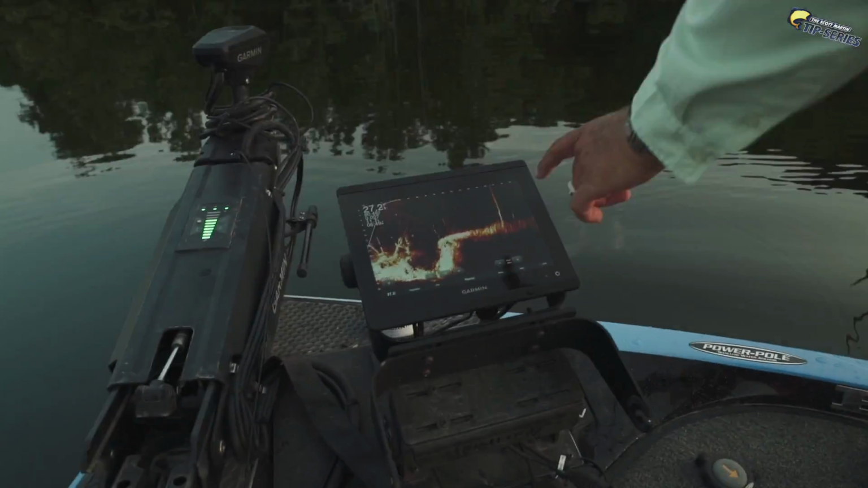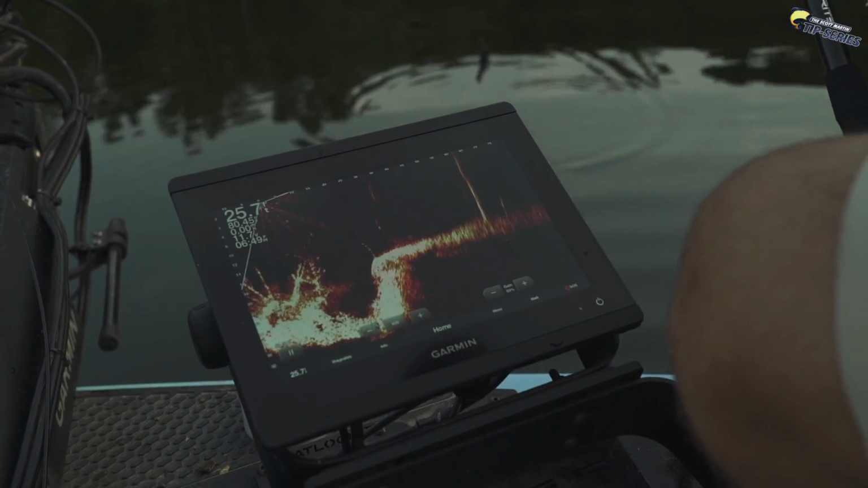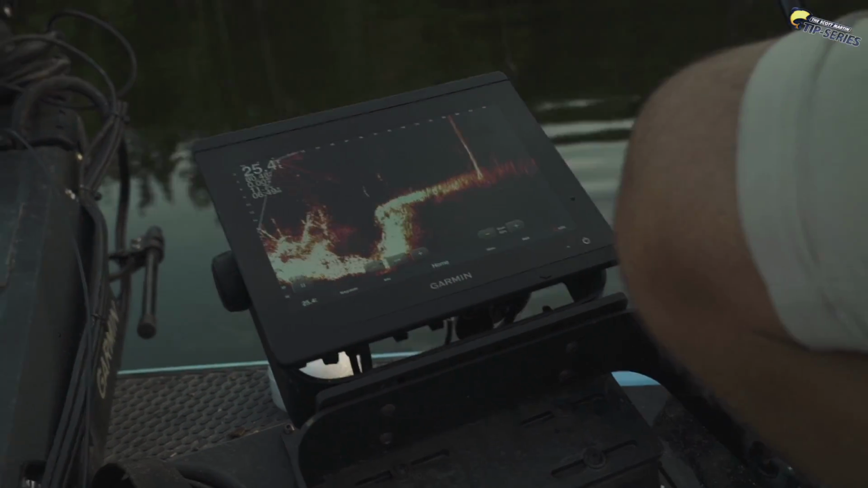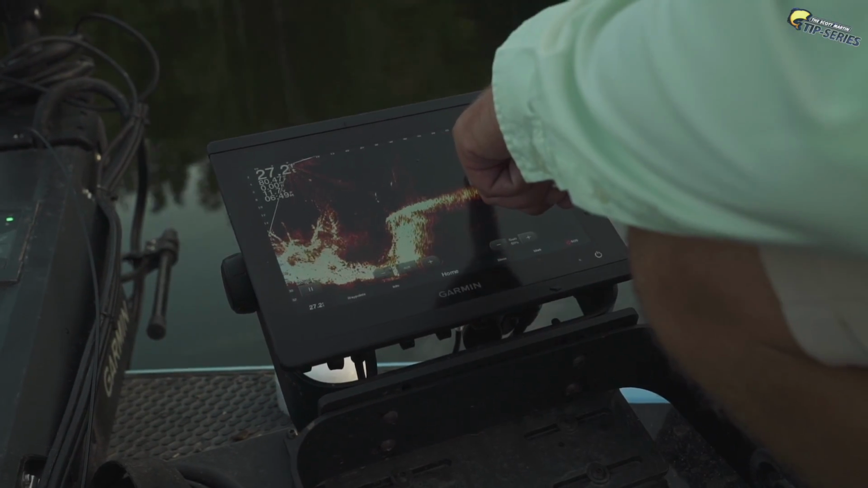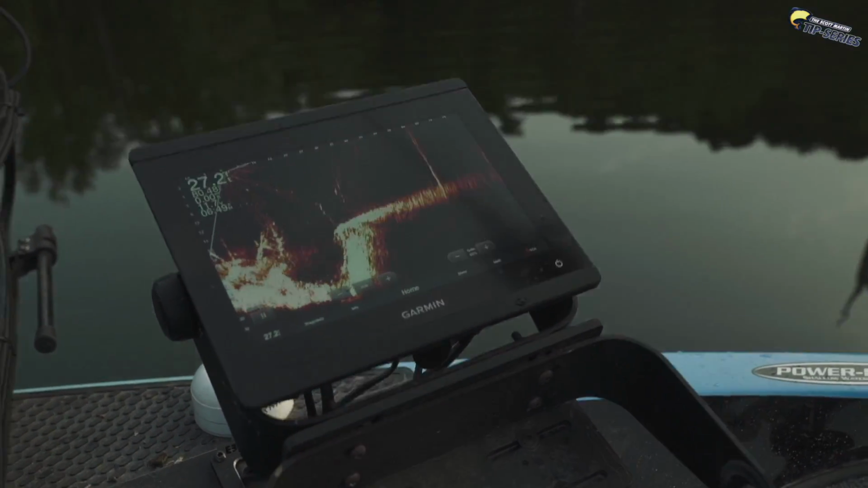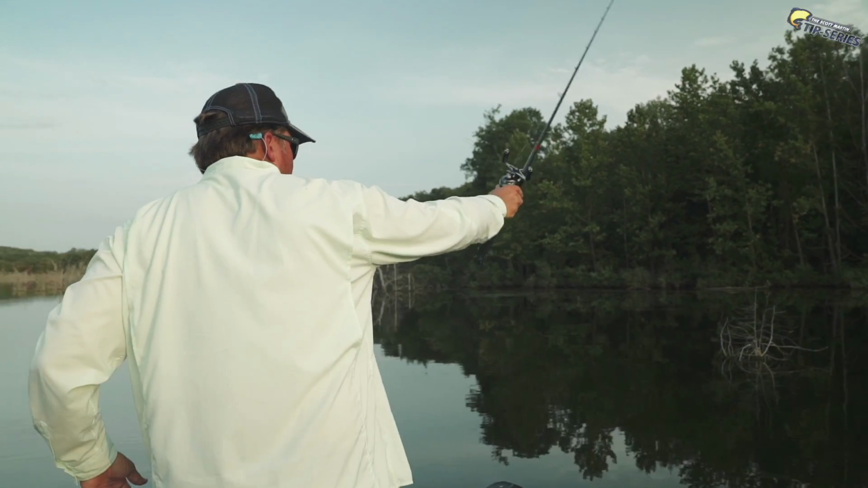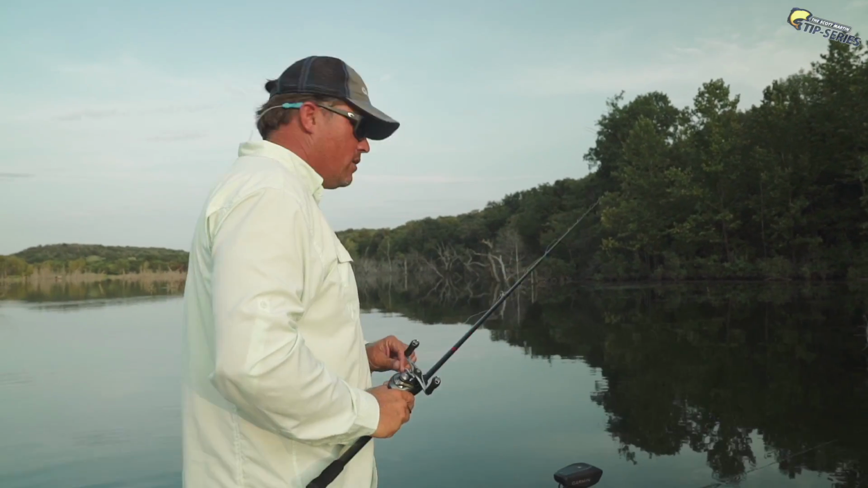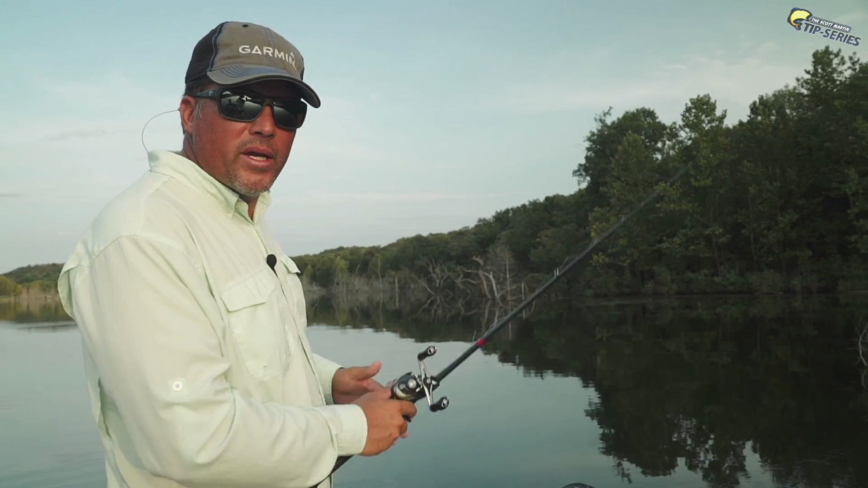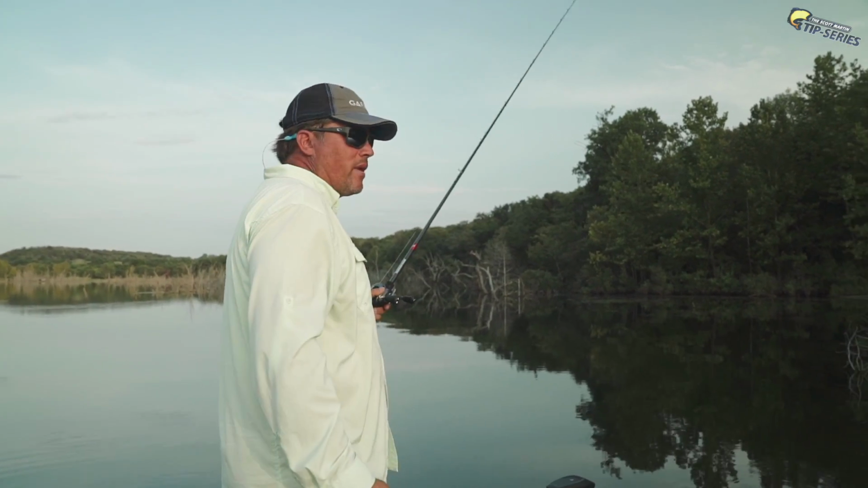Oh, see, look at them right here. They're right there by that tree. And again, guys, they're not all the way down to the bottom. They're right there above that tree. That's a suspended fish, 9 feet down. Okay, here we go. Let's count it down, 40 feet away. Okay, 1, 2, 3, 4, 5, 6. That's about 10 feet right there.